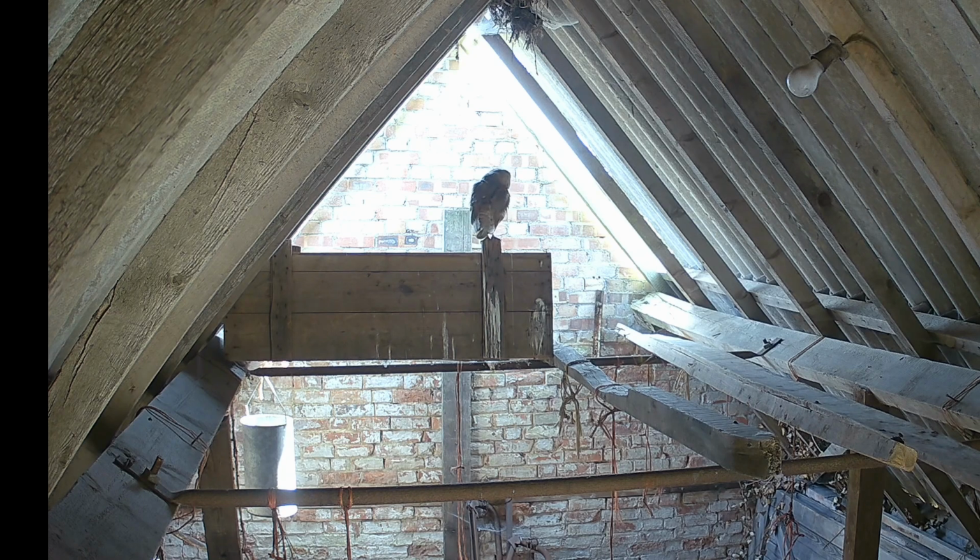So apart from visiting this barn, the adults are still visiting the nest box, and the farmer's mentioned that he's seen at least one owlet sat on the edge of the box, so it can't be long before they finally fly the nest.